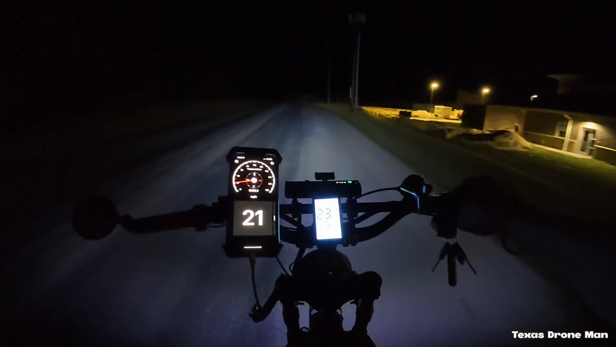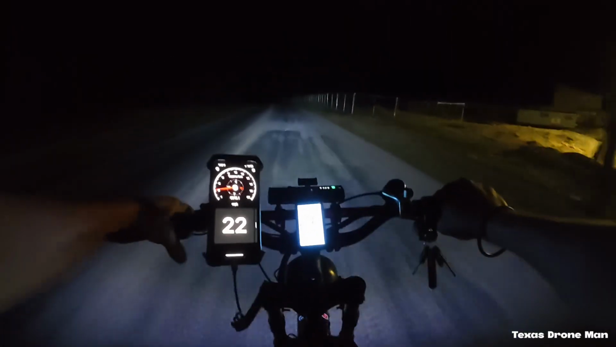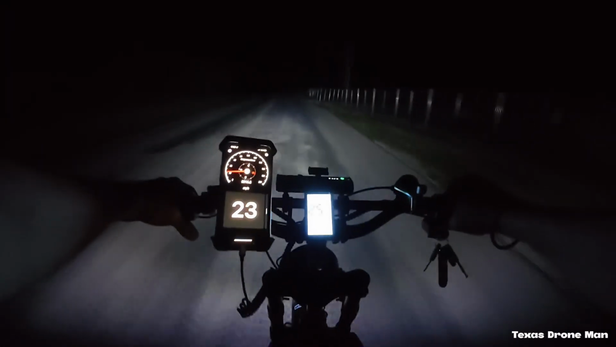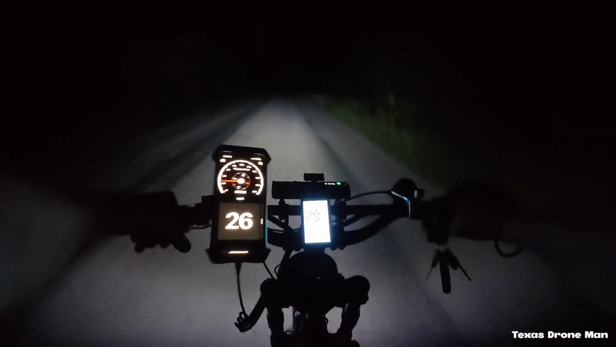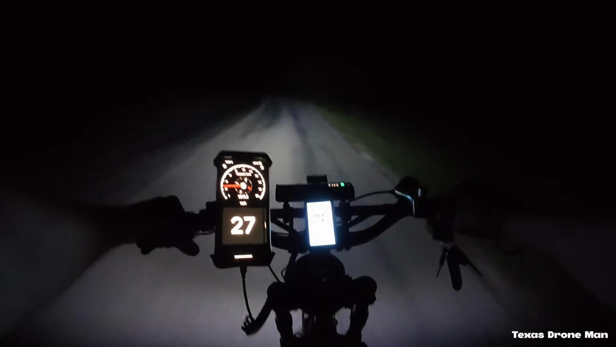I'm really surprised that I haven't seen any snakes across the road. That's them snakes, they'll stretch out on this road for the warmth. And got cold again.